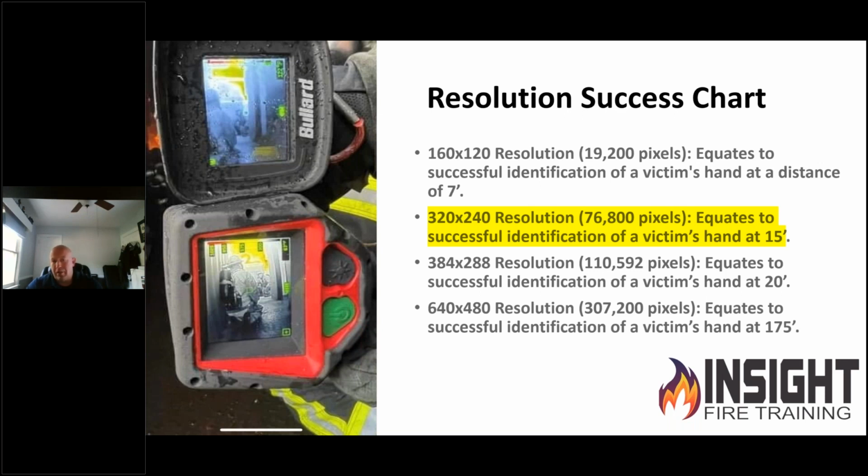Is it like the eye doctor when he says better, worse, 1, 2? Which one can your firefighters see? How many of your firefighters have eyesight issues? Do you have a young department, old department? Do you have firefighters who have colorblind issues? You need to take that into consideration. No one ever talks about that in TIC training.